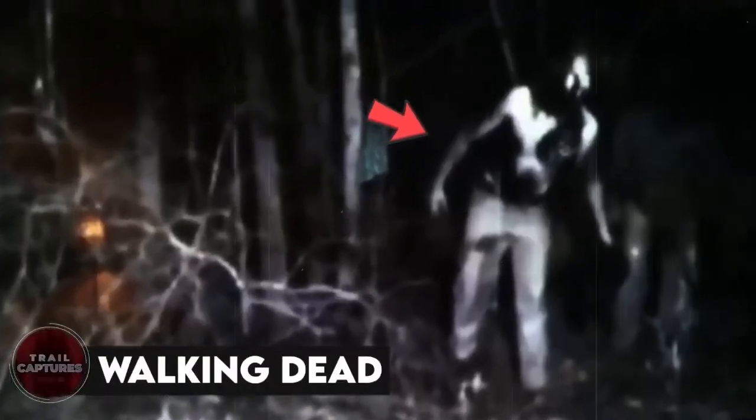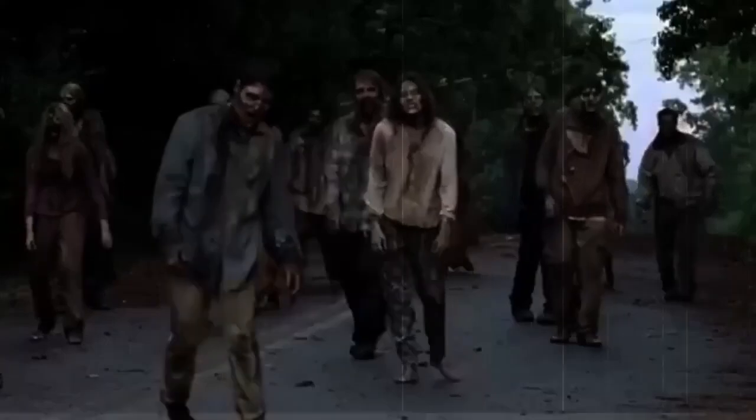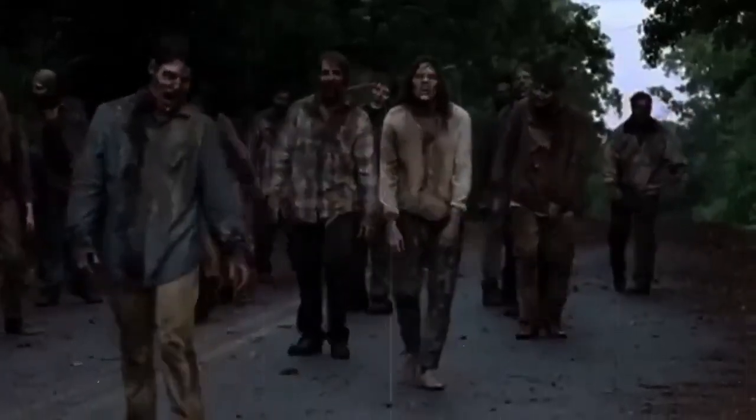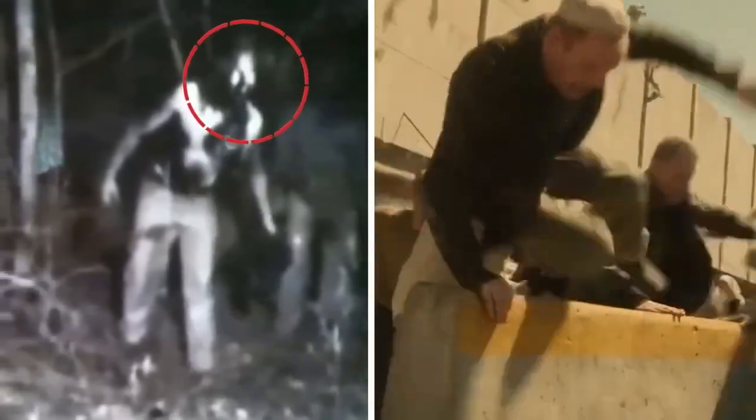Walking Dead. We really hope that whoever placed this trail cam just accidentally placed it on the set of a zombie movie or show. If not, this is absolutely terrifying to think about. Is it a ghost of someone who was brutally murdered? Is there a real zombie in the woods somewhere, just waiting to infect someone? And who's walking behind it?